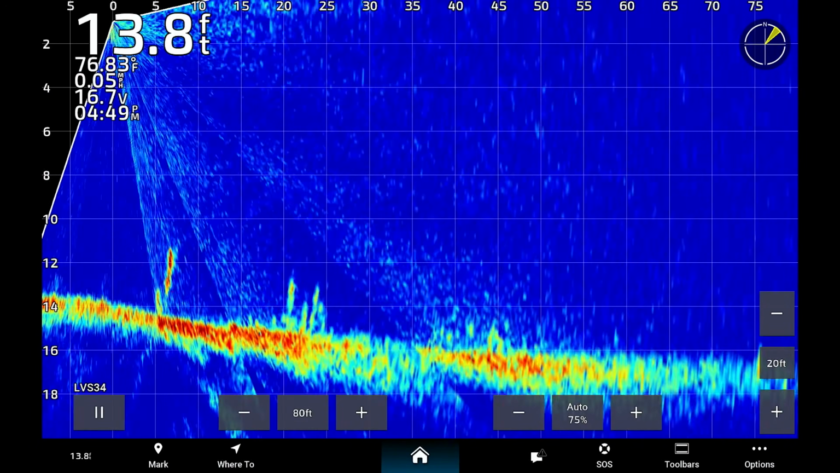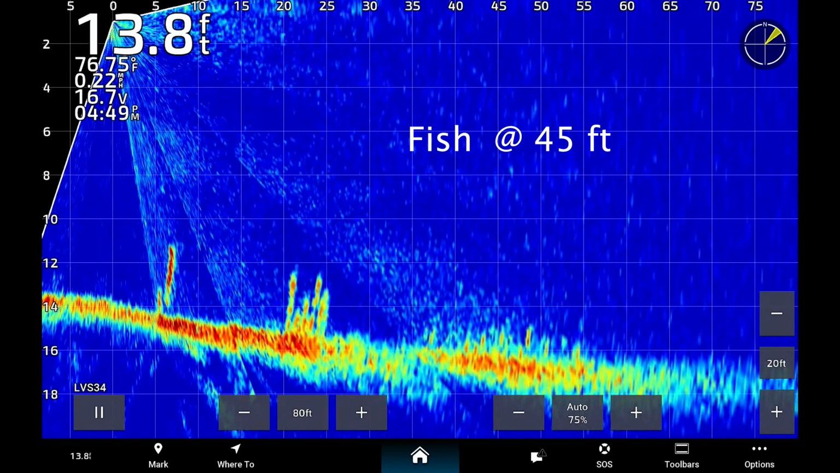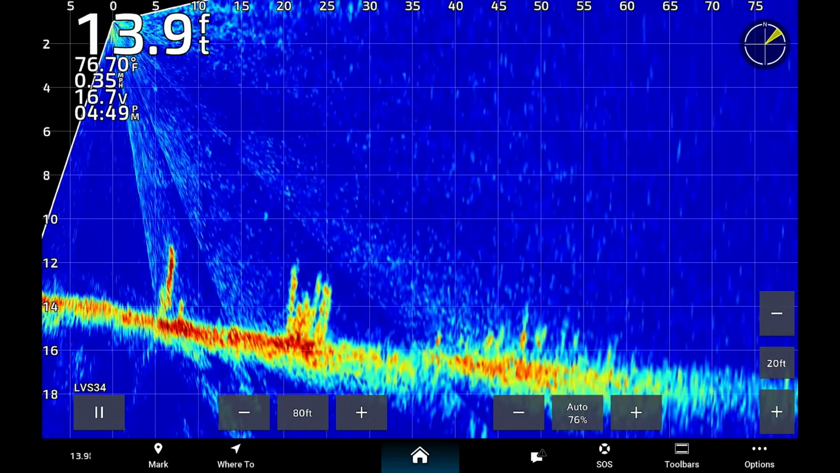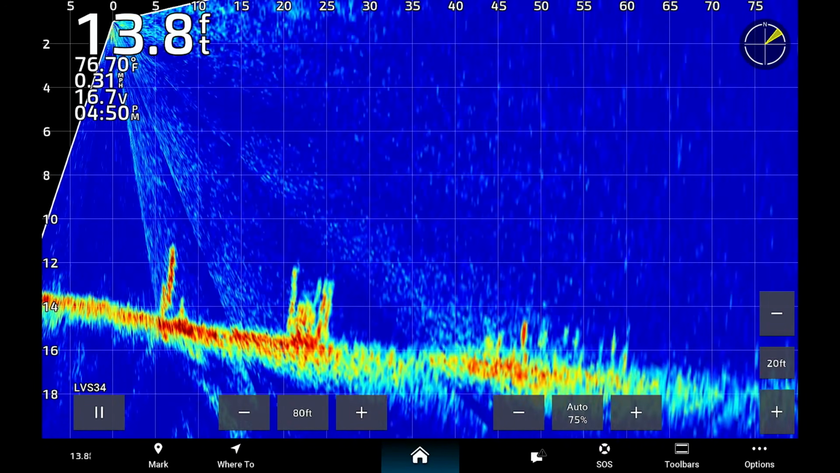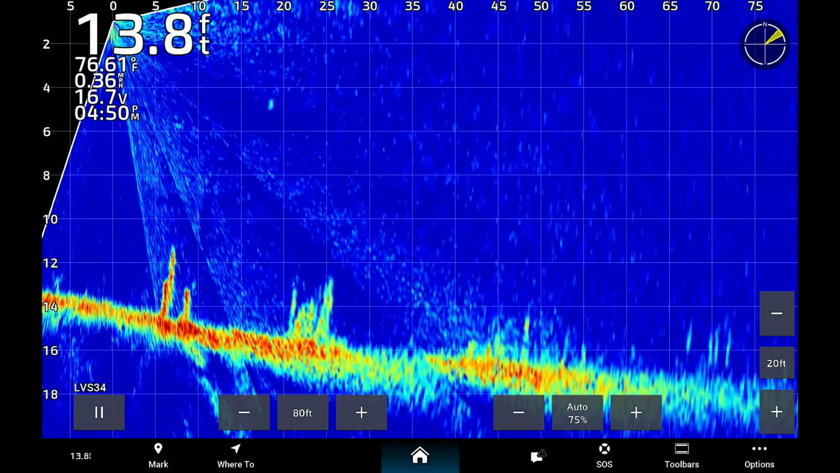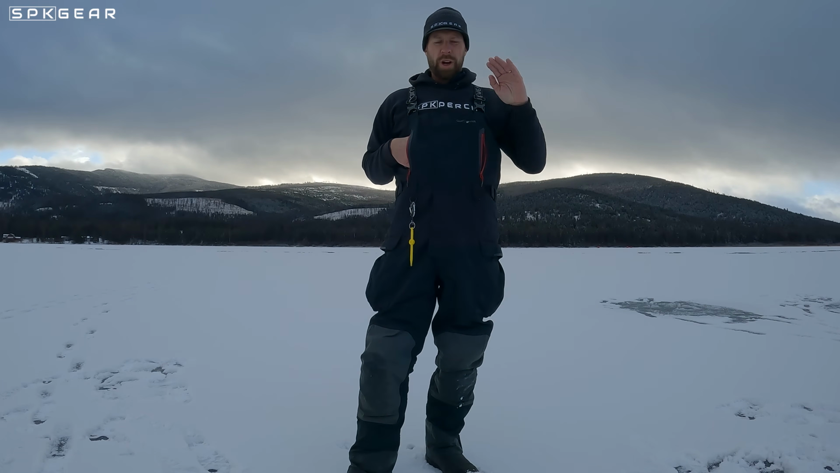When you use the grid feature, you can see the exact distances to any object, fish or non-fish. You can drill a hole with exact precision on whatever it is that you're looking for or seeing with your Livescope. You can also see fish that are suspended in the water column.